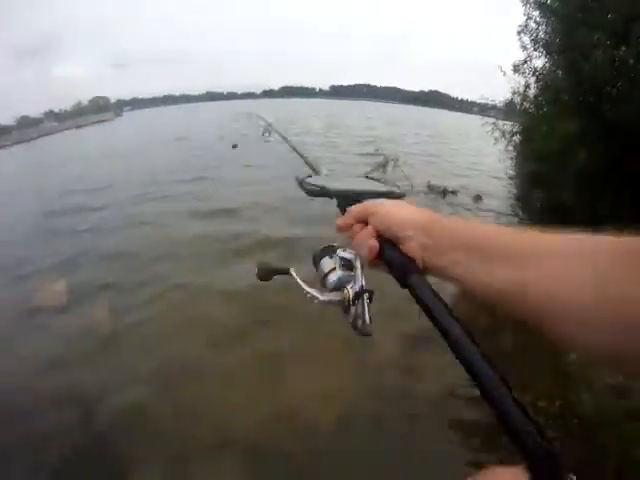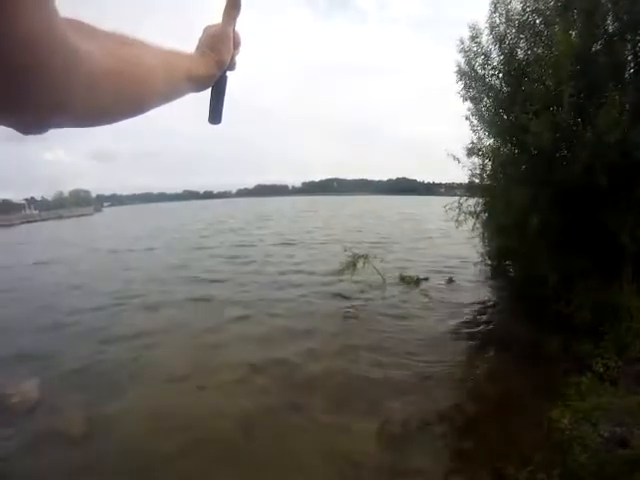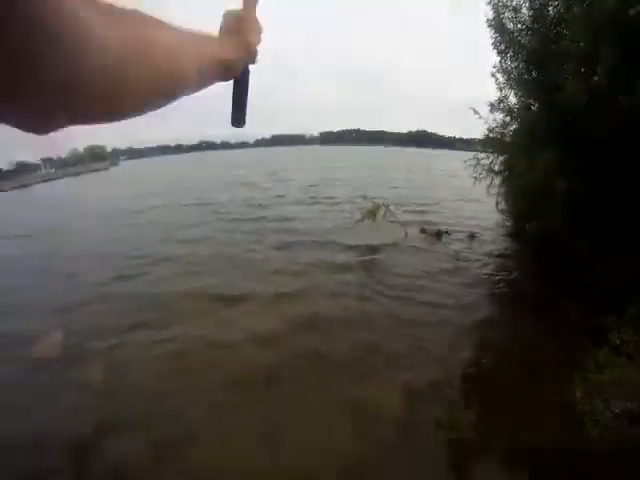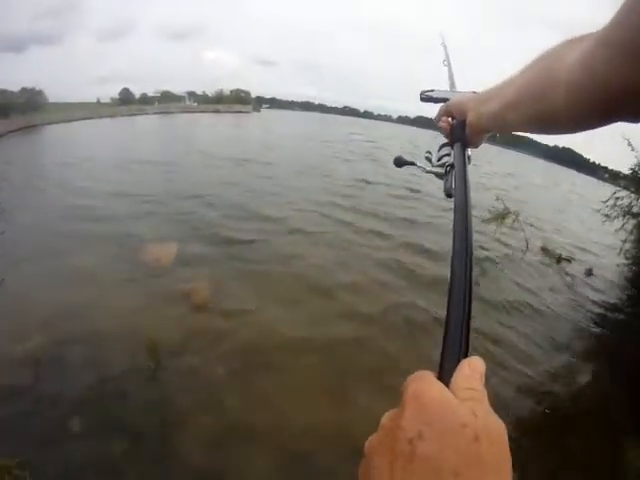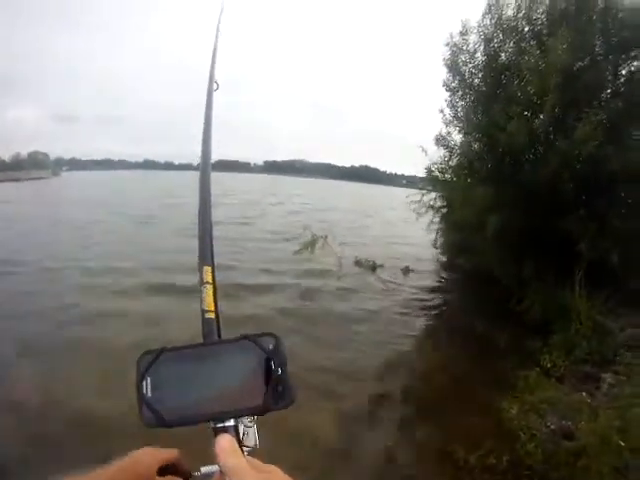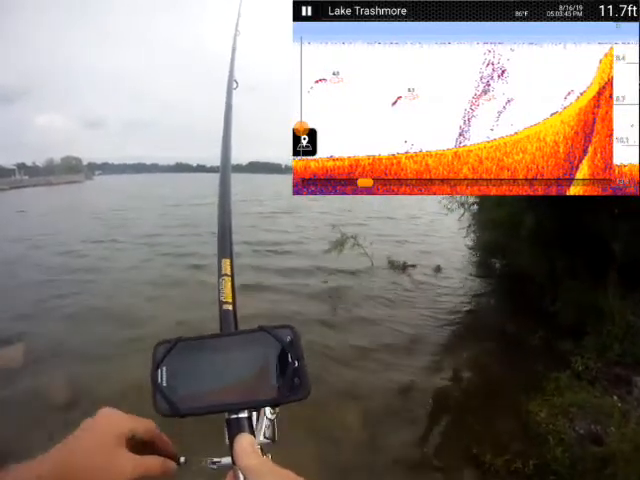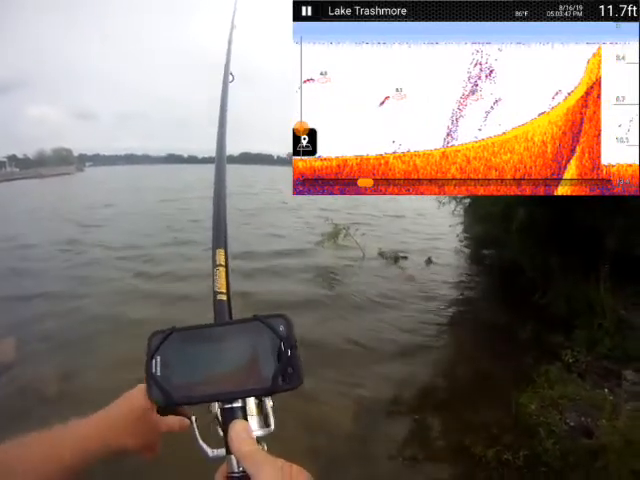Alright, let's see. I'm going to use that building as my target. That's pretty much straight across the lake and into the wind. And maybe I'll try one more after this. Still between 11 and 12 feet deep.